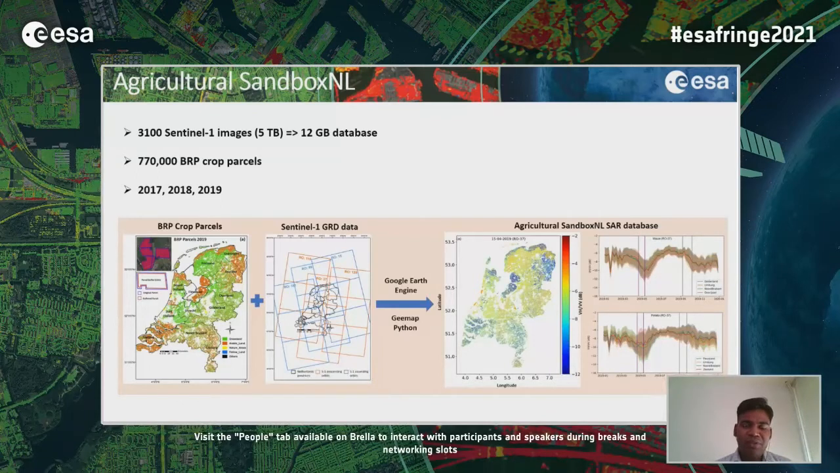So we have produced this database for all the 770,000 crop parcels using approximately 3,000 Sentinel-1 GRD images in 6 different relative orbits, which overpass over the Netherlands. And the processing has been done in the Google Earth Engine with the tool GMap and Python. And in response, what can the user get from the database?